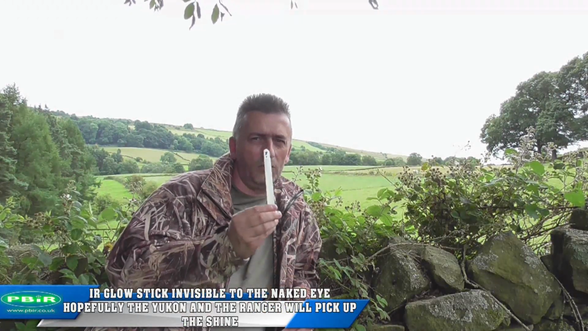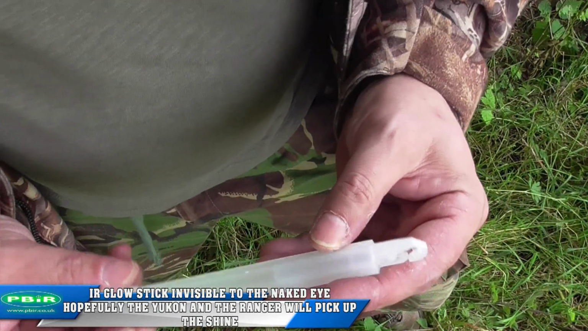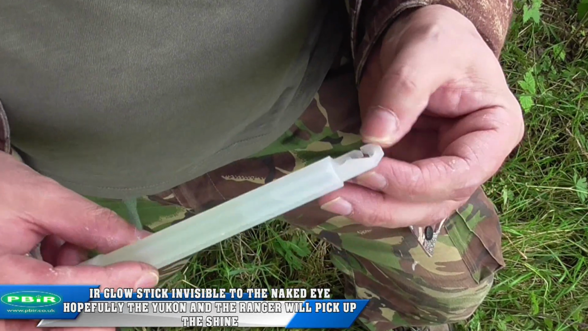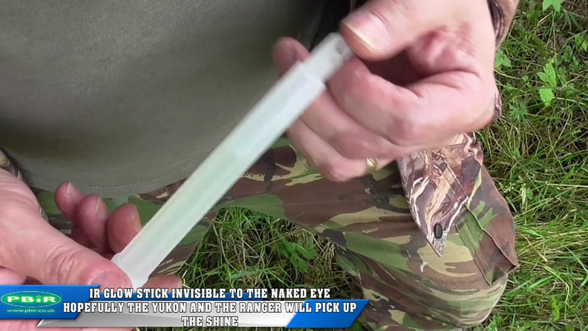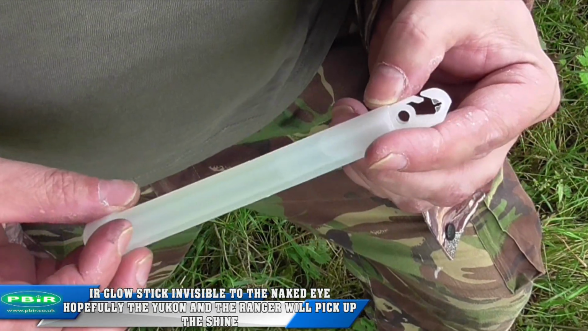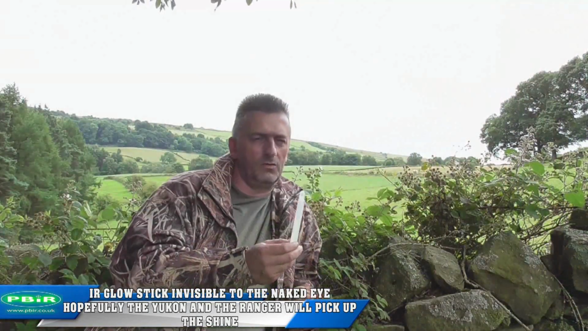It's an IR glow stick. You basically break it, shake it, and it's invisible to the naked eye, but my IR light and my night vision should pick a good signal up from this. Like I said, I'm just trying to simulate eye shine at that great distance. I don't want to just light up a tree and say, there you go, 700 yards. So I'm hoping for some good feedback from this IR stick.